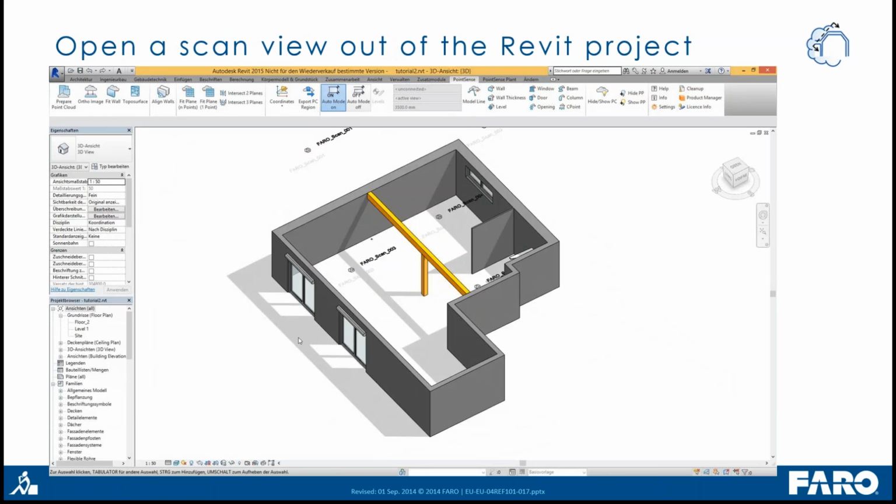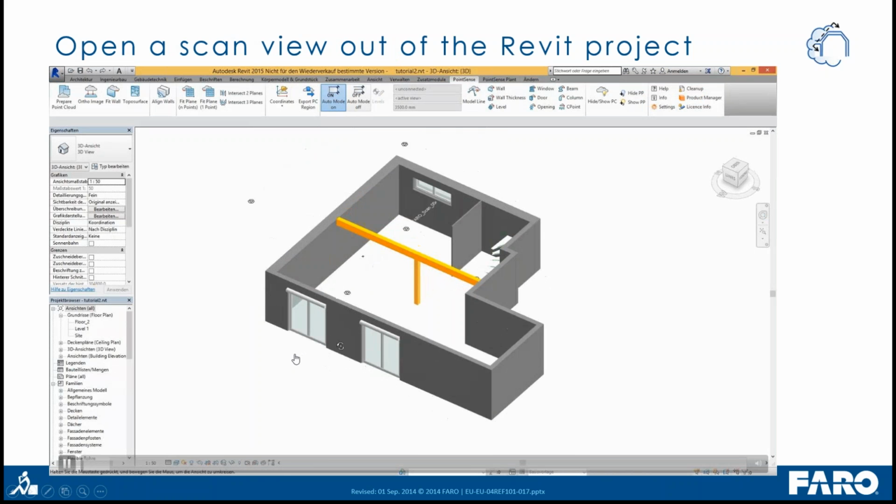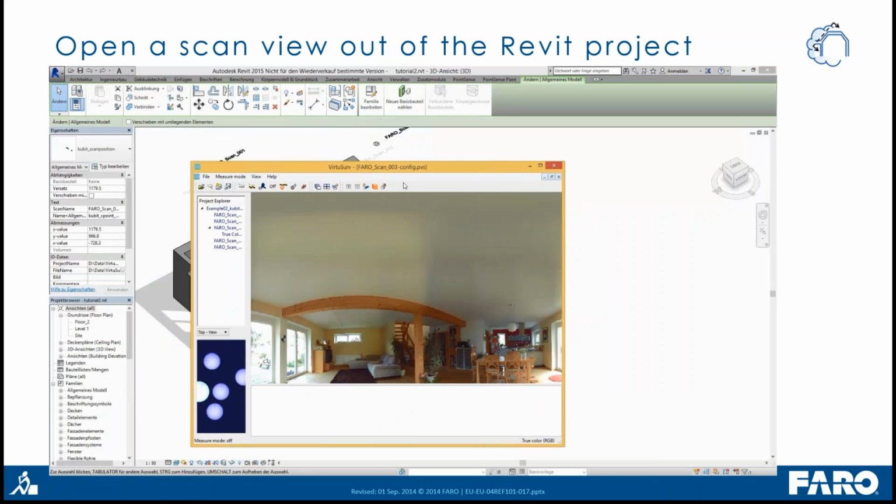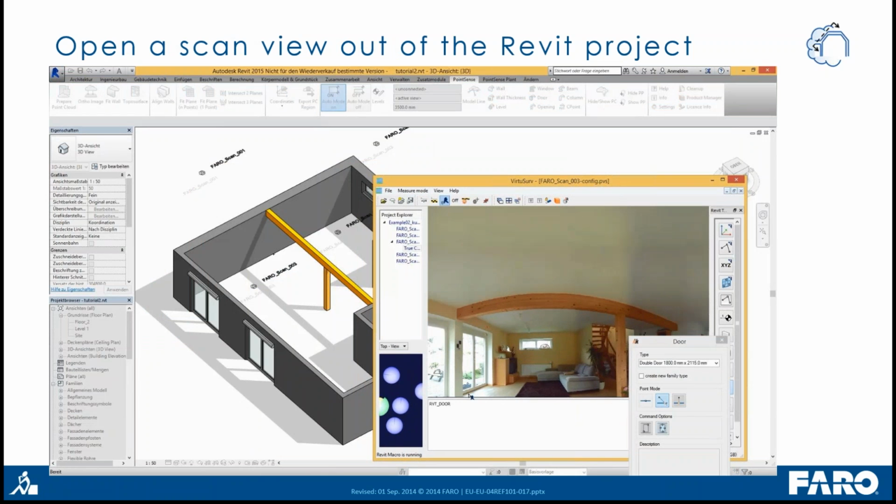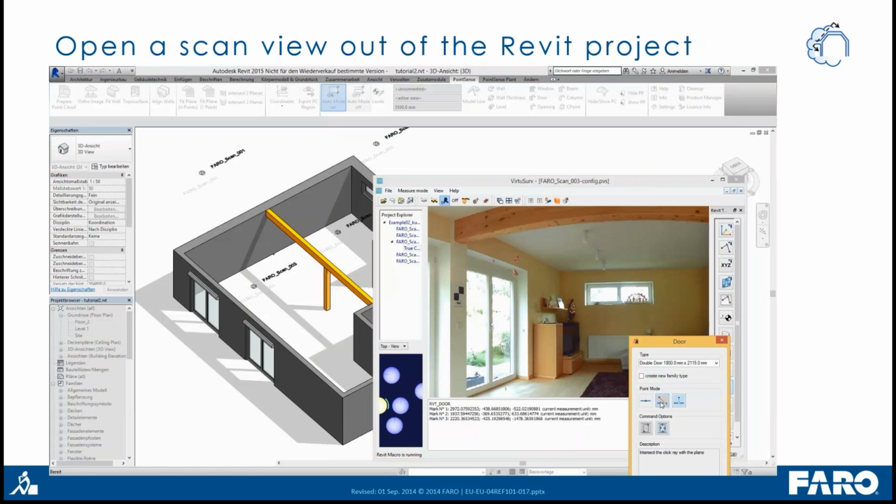For the integration of the scan views, it's also possible to insert these scan labels. These are the positions of your scanners, and then it's very easy to click on this scan position and open the Virtusurf scan view directly out of your Revit project, and then start modeling out of your Virtusurf scan view here. And you have seen this in the video before. So just clicking points in the scan view and creating nice objects here.